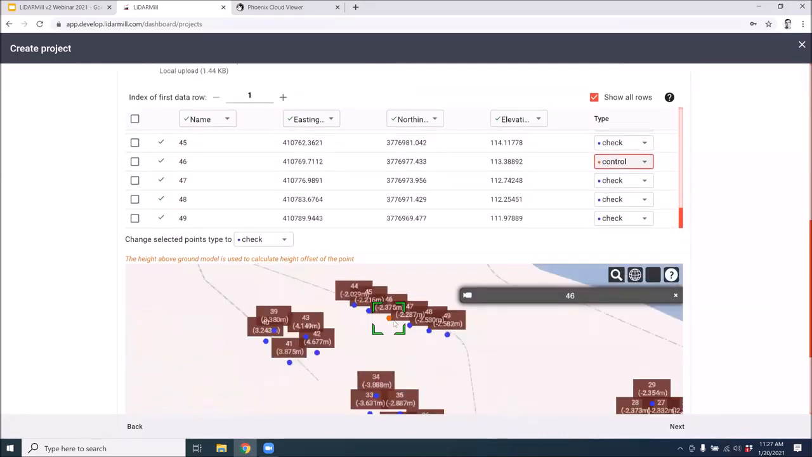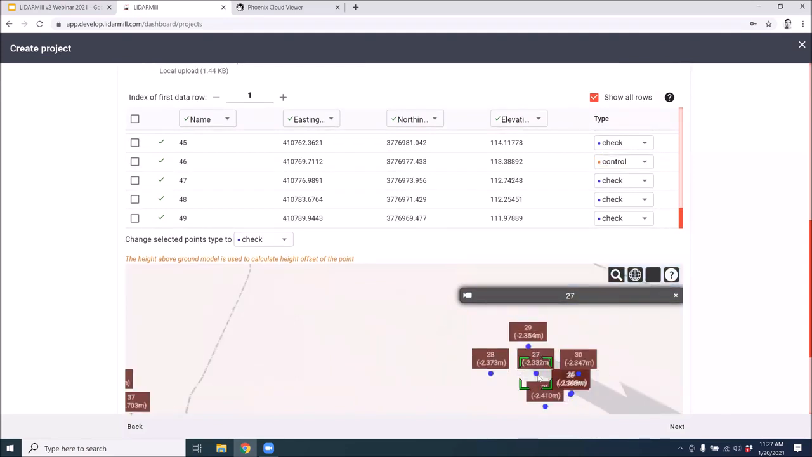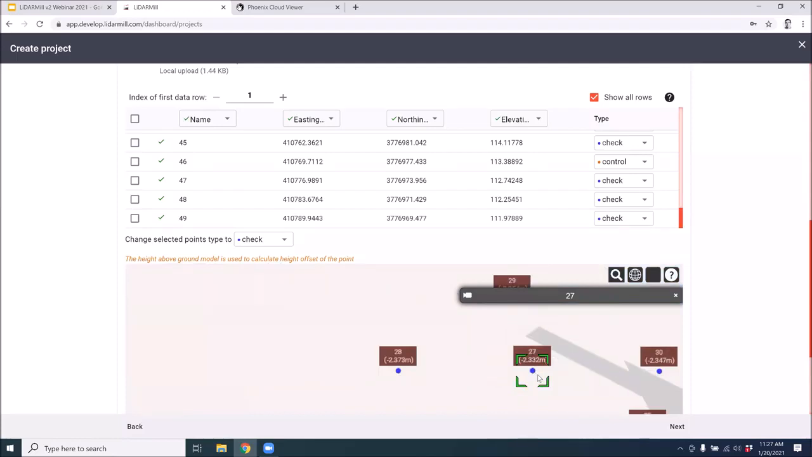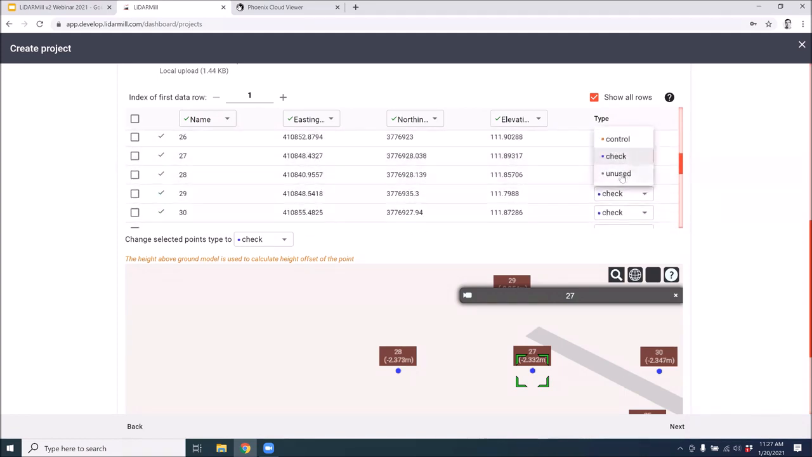And let's just say that one of these is actually a measurement from our reference station, and it's not really applicable to controlling or checking the data. So let's just assume that's 27, and if we want to exclude this from either of those, then we simply set this to unused.